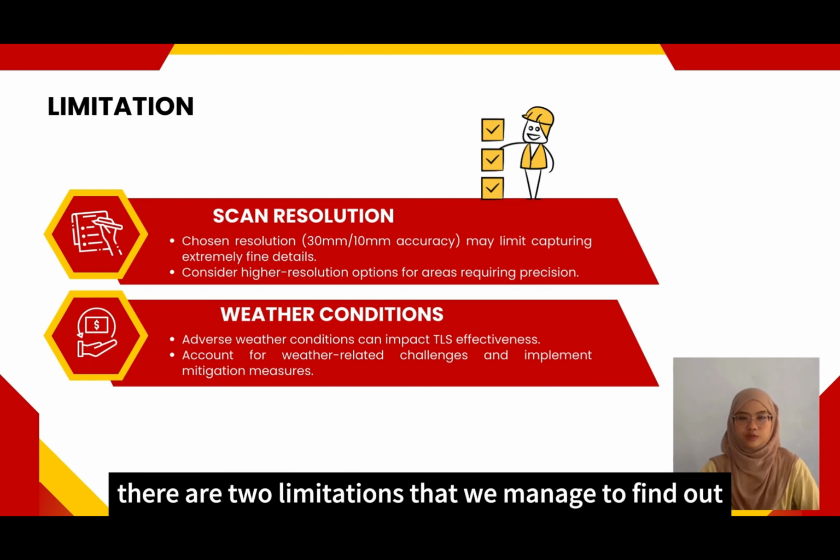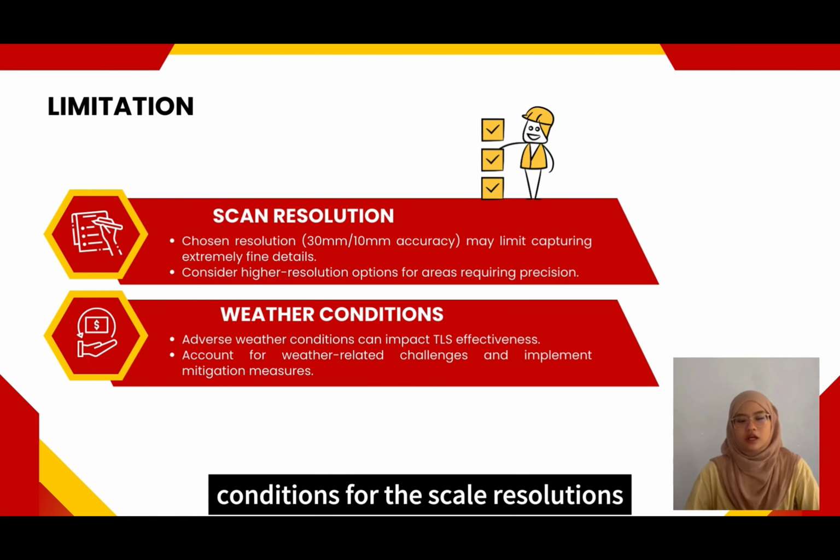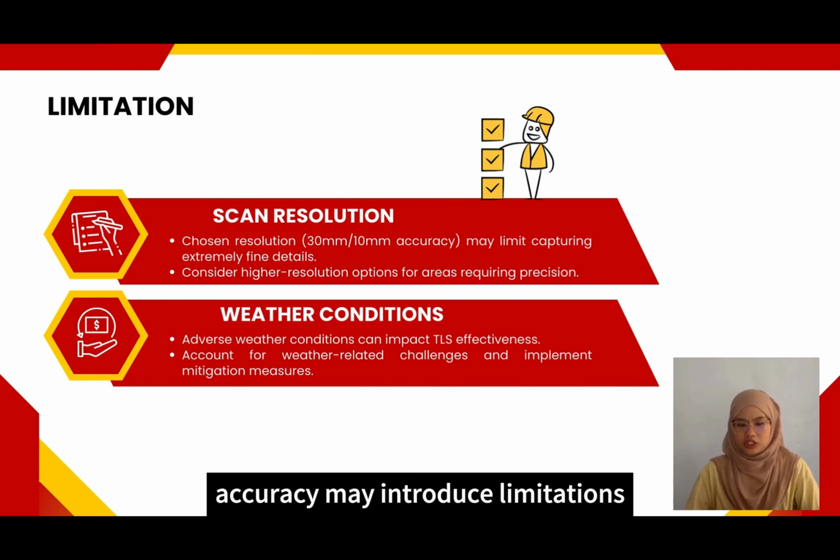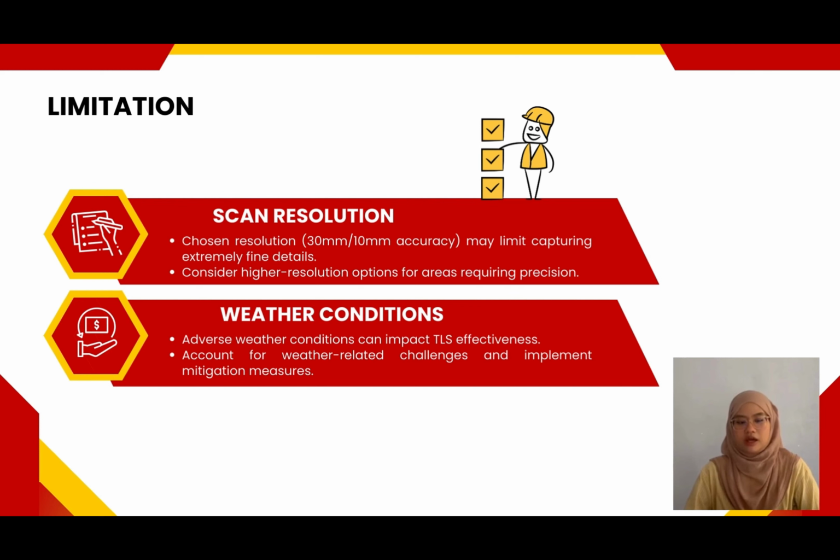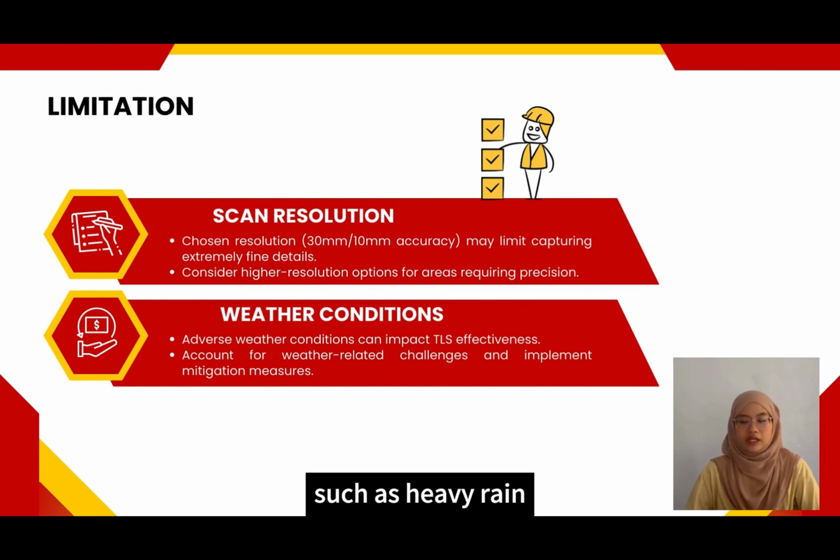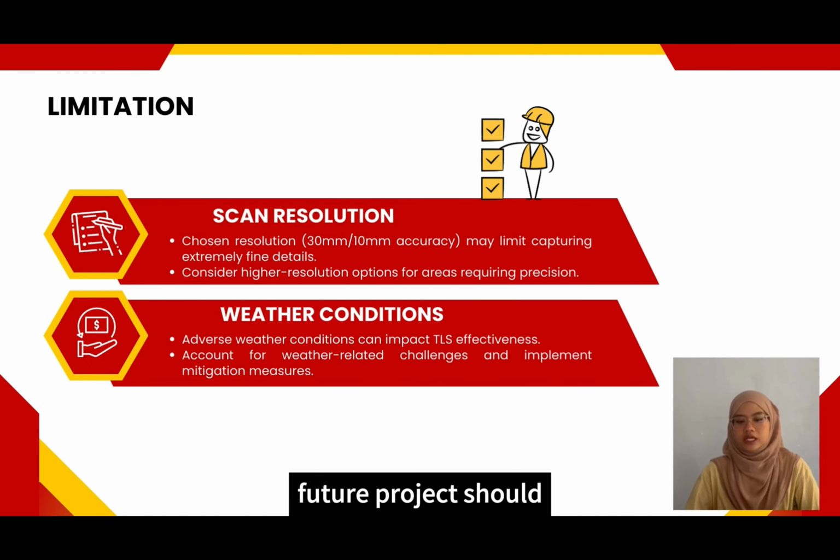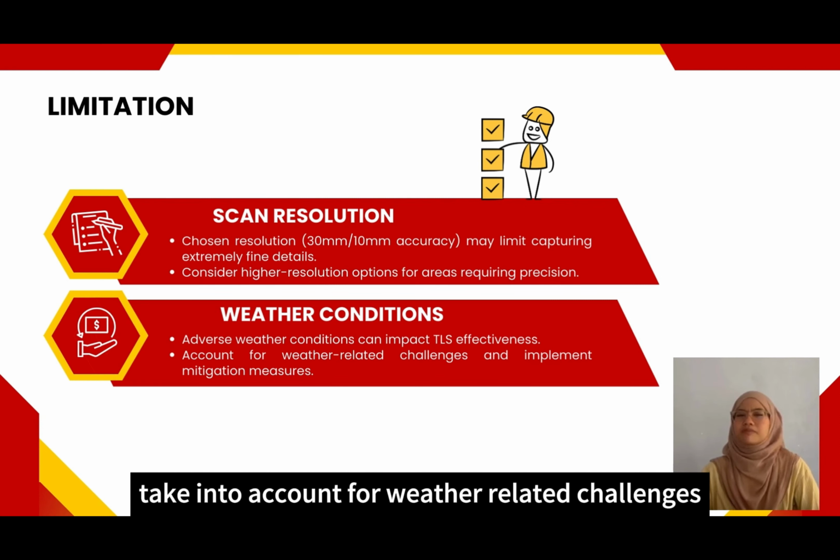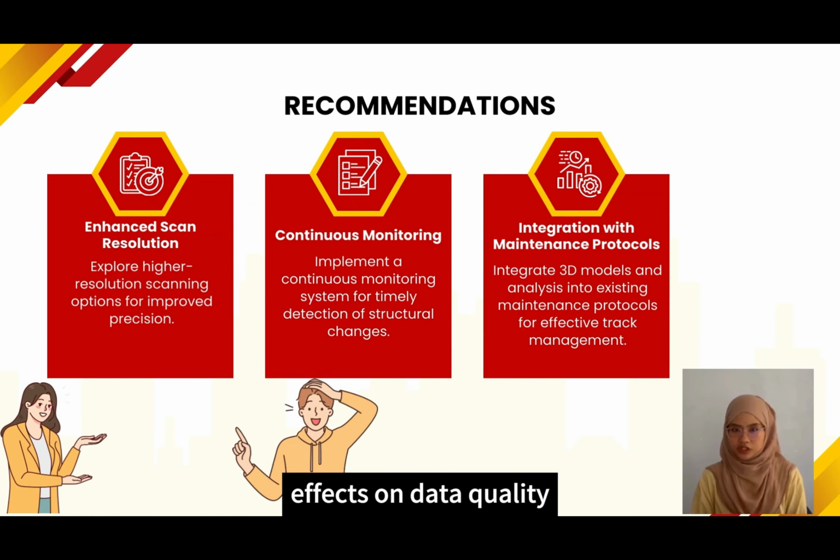There are 2 limitations that we managed to find out when conducting this project. The limitations are scan resolutions and weather conditions. For the scan resolutions, the chosen scan resolution of 13mm over 10mm accuracy may introduce limitations in capturing extremely fine details. Consideration should be given to employing high-resolution scanning techniques in areas where precision is important. While for the weather conditions, heavy rain or fog can impact the effectiveness of laser scanning. Future projects should take into account weather-related challenges and implement suitable measures to mitigate their effects on data quality.